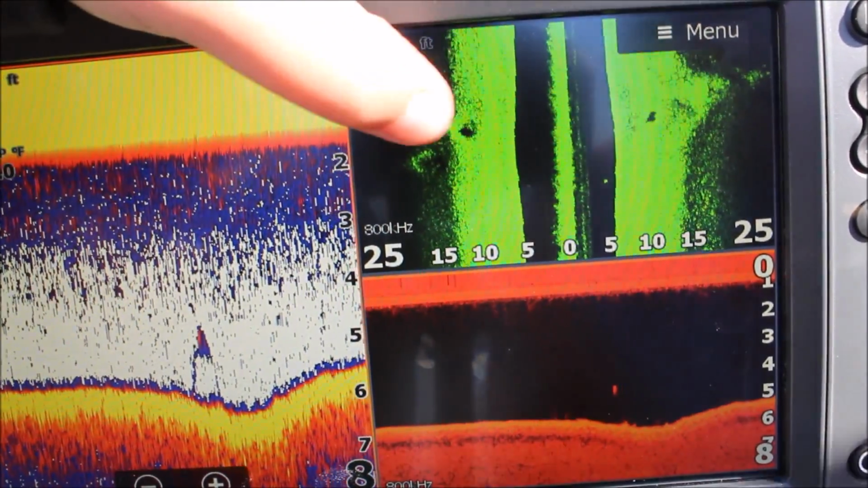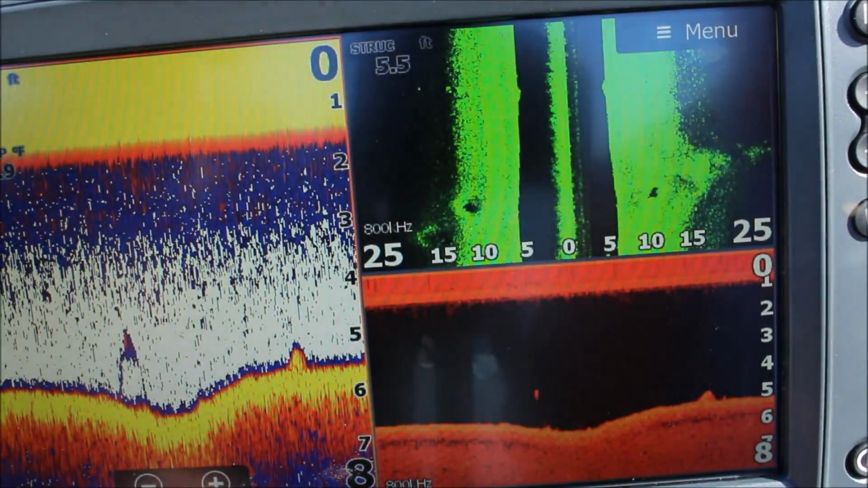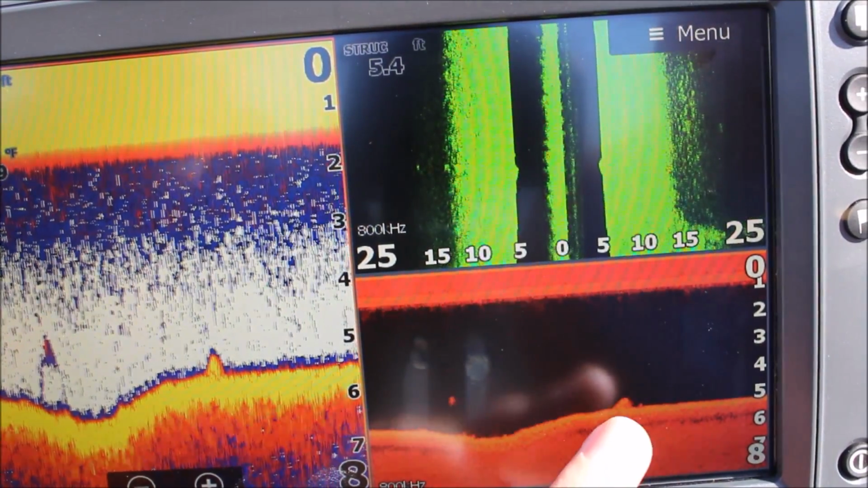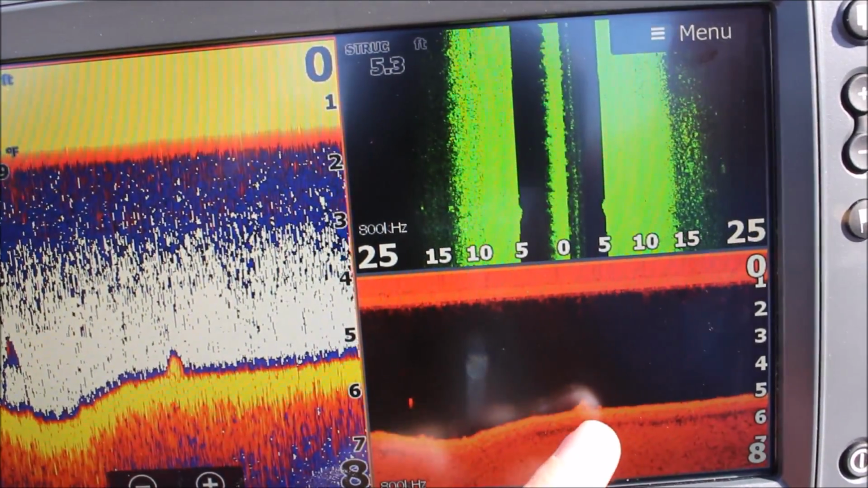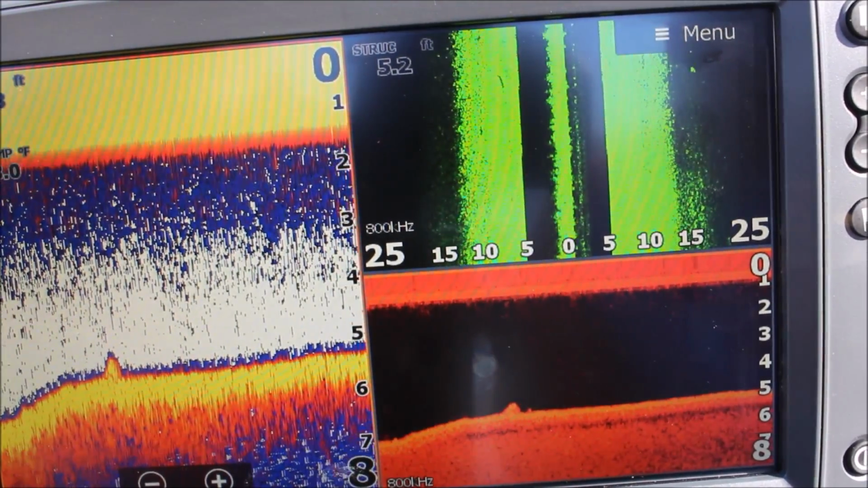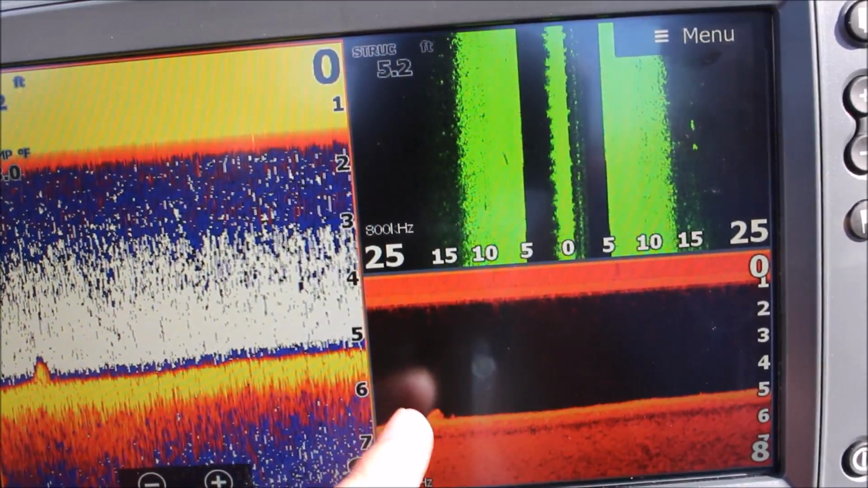Right there. Yeah, that's it. That's the pipe. And there it is on the down scan. Sorry if you couldn't hear me there for a second. That was a really loud truck. But there it is on the down scan.